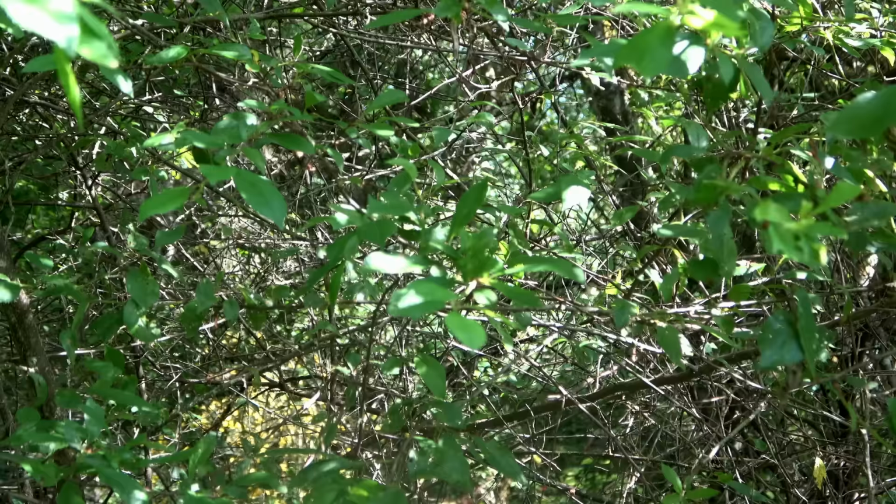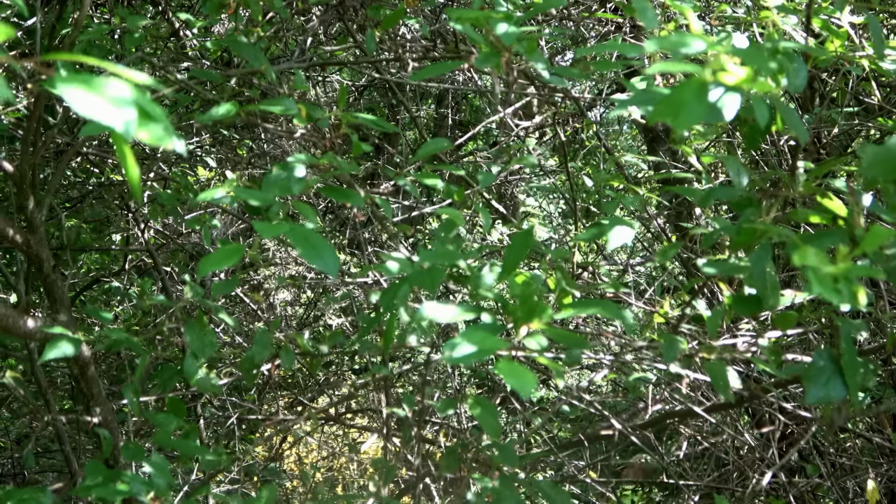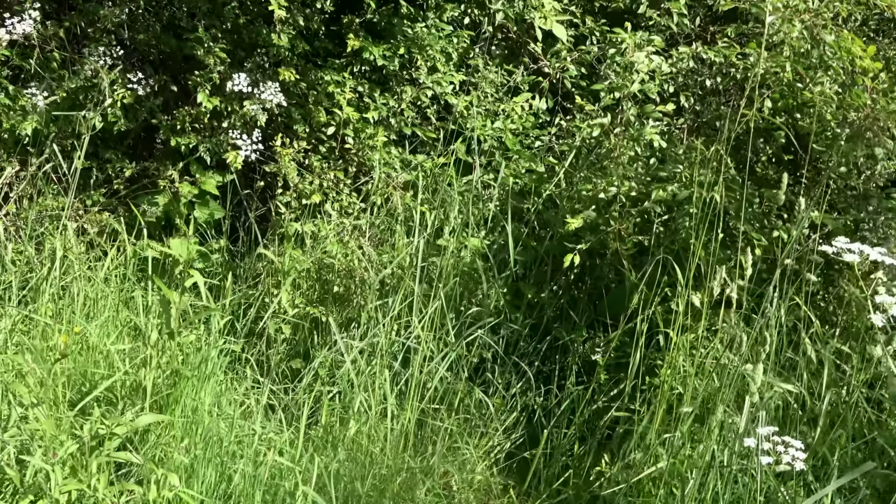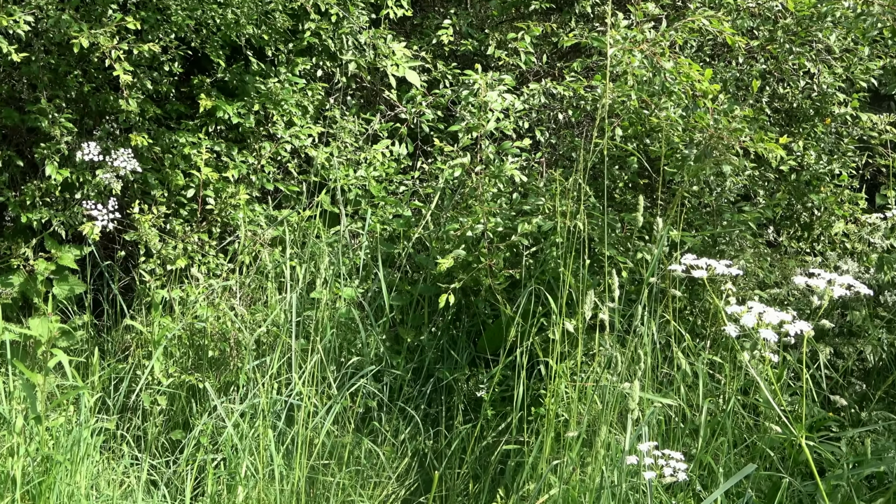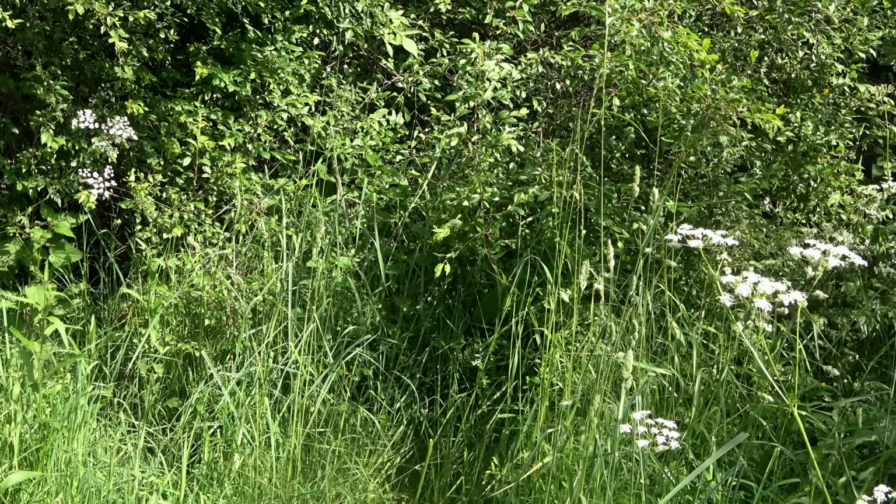It doesn't take long. The boar is found after a short death run of around 30 meters. Quite dense. Textbook work by both dog and handler. Just the way a follow-up should be.